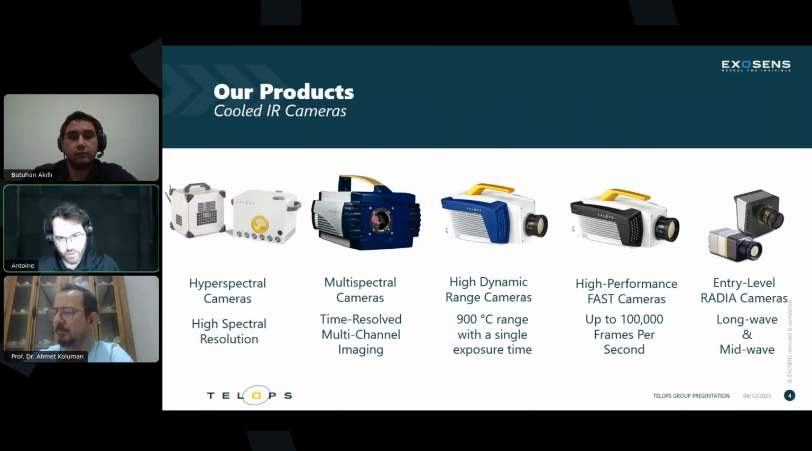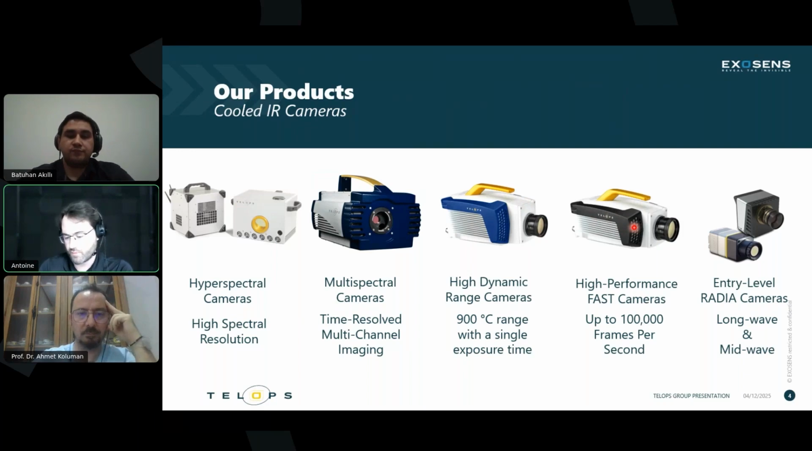A quick glance at our product line. We have the hyperspectral systems I mentioned, multispectral, full scientific cameras, high dynamic range cameras, and the fastest IR cameras in the world as well. Today we'll be focusing on this little guy here, the Radia V60, a new entry-level camera. We say entry-level because, of course, they're cheaper than the other high-grade, super fast cameras, but they're still scientific grade instruments, and they offer really interesting high-level data quality.